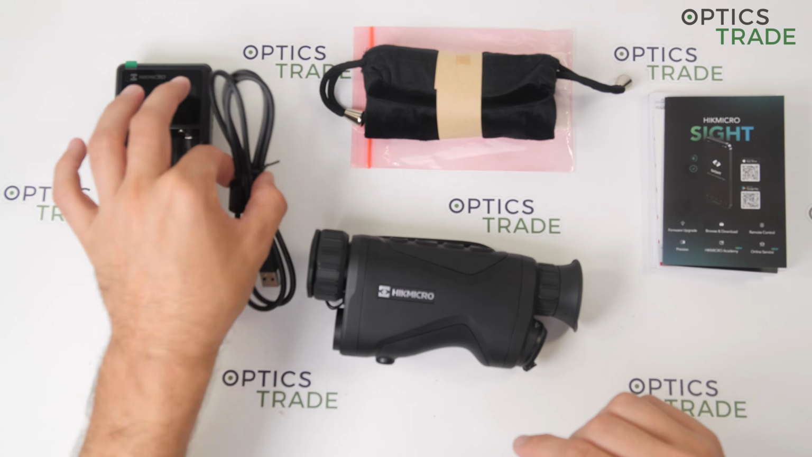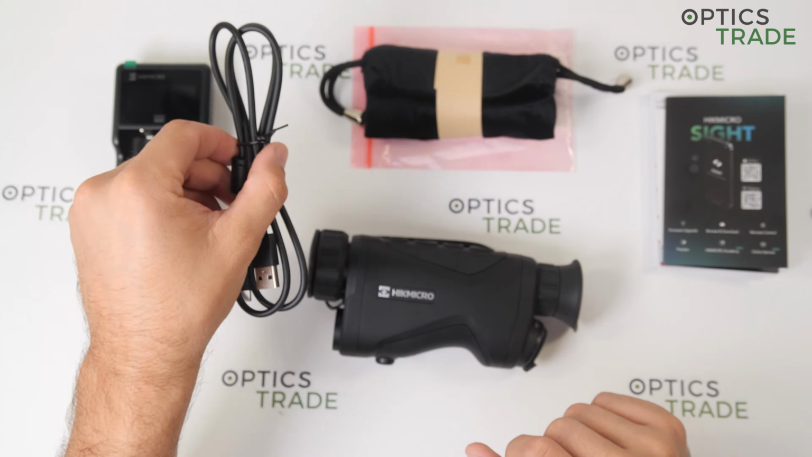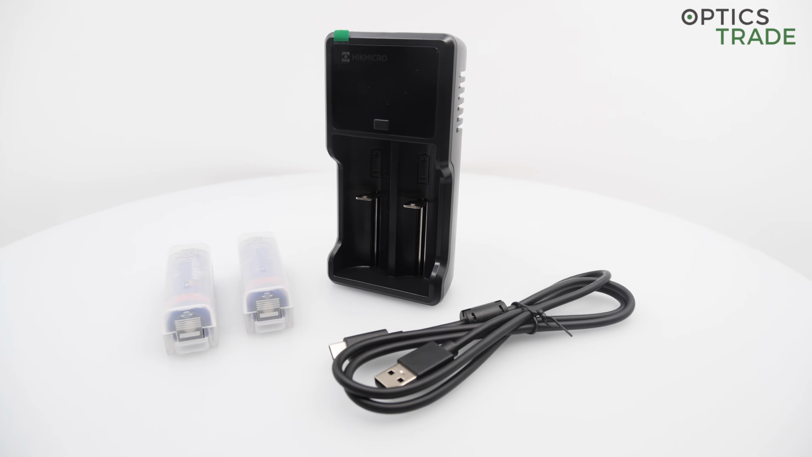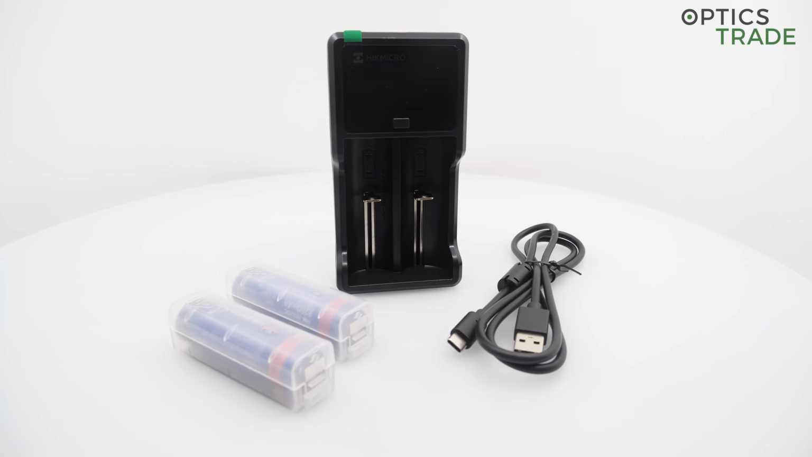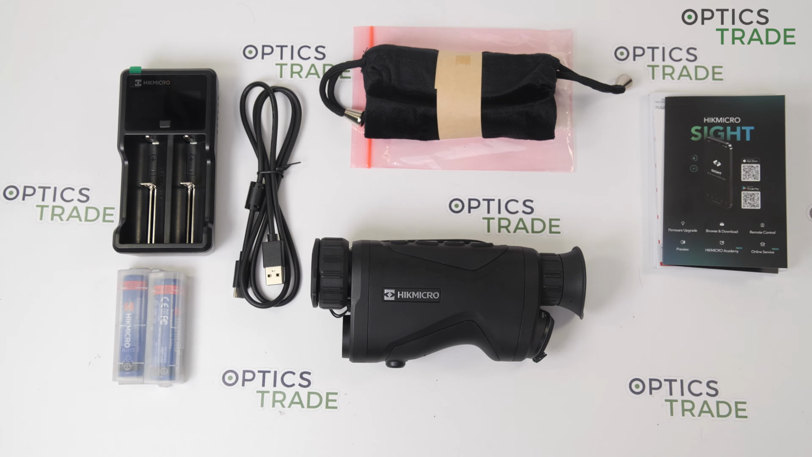With the battery charger you get also a cable from USB-C to USB, but unfortunately the device does not come with a charging adapter, which I personally really don't like, because Hikmicro does the same as smartphone manufacturers, that they do not include this anymore.